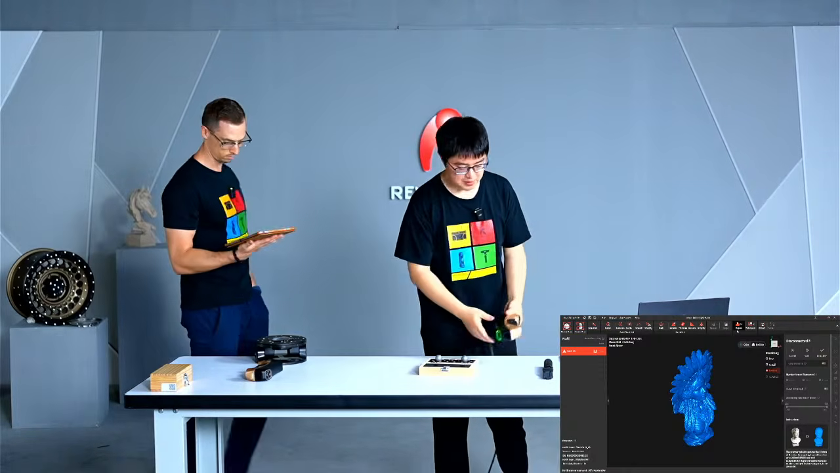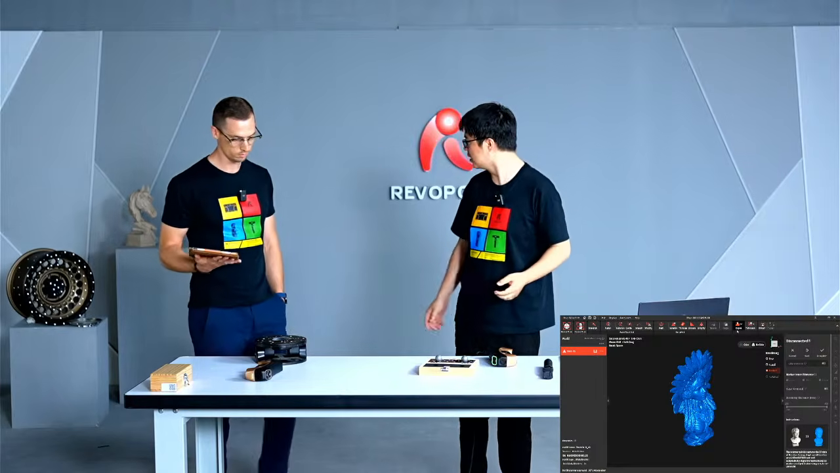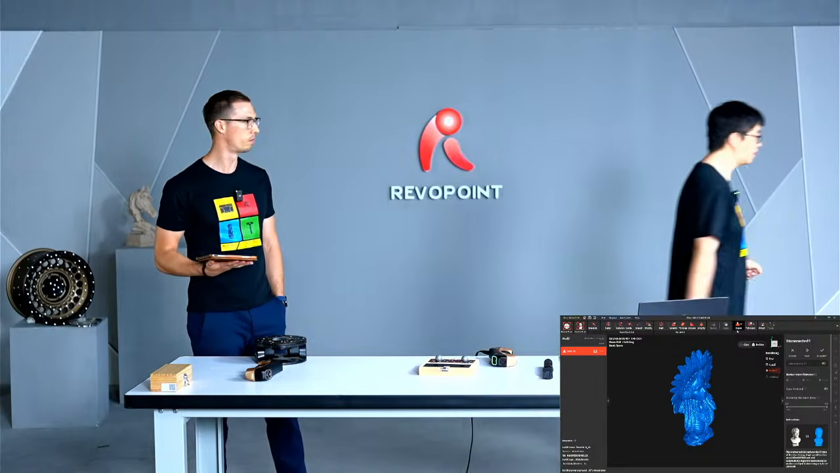Where's my calibration board? Oh, it's there. Okay.